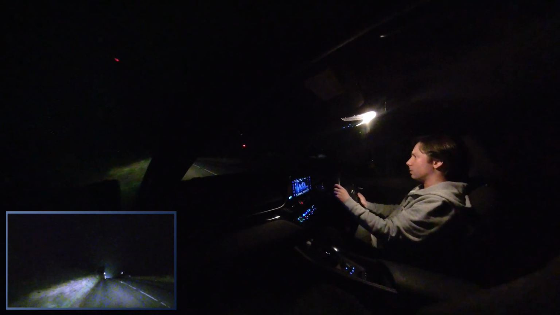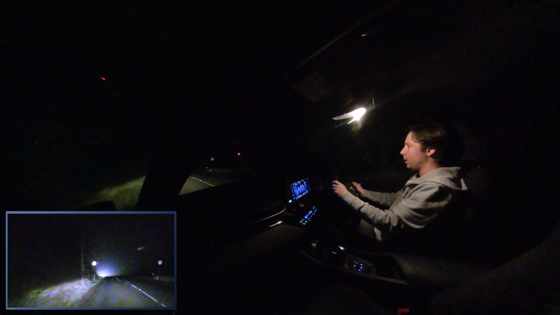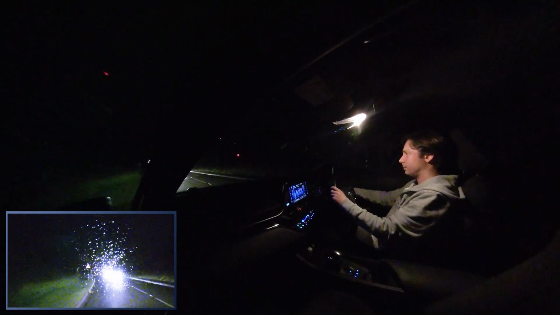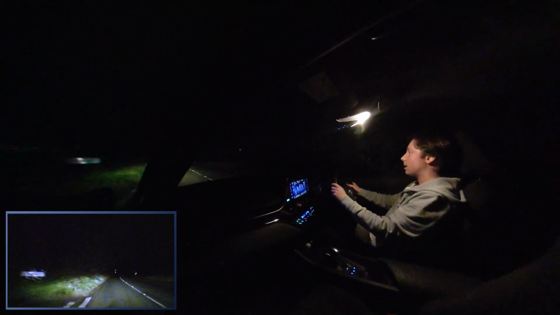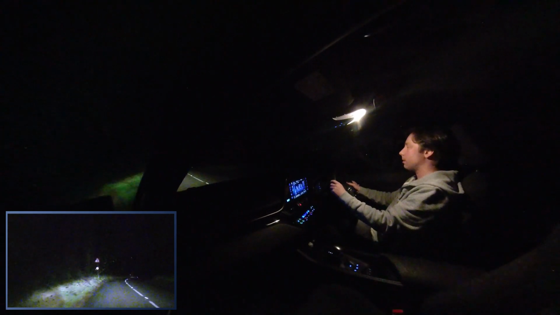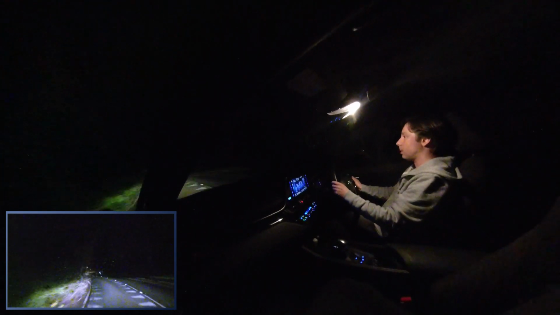So this drops to 30 at the top of the hill. That guy's got his high beams on. We are in low beam. Let's see how this pans out. Yeah, I'm blind. Oh, he's got his fogs on as well. That, ladies and gentlemen, is because the guy's a knob. Yeah, so if you're driving around at night with your fog lights on, it does give you a better view of the road, but also you're a bit of a knob.